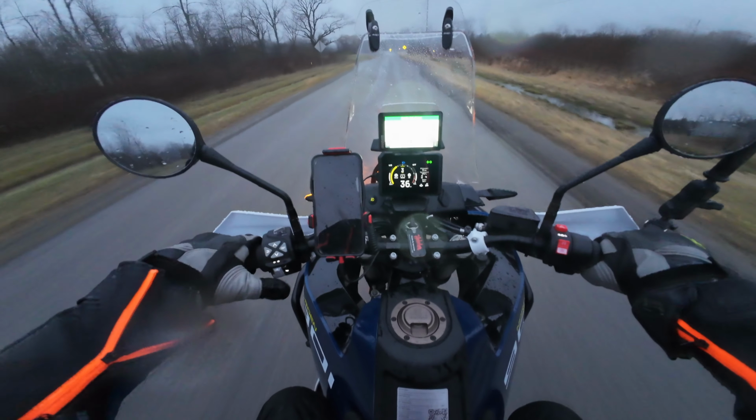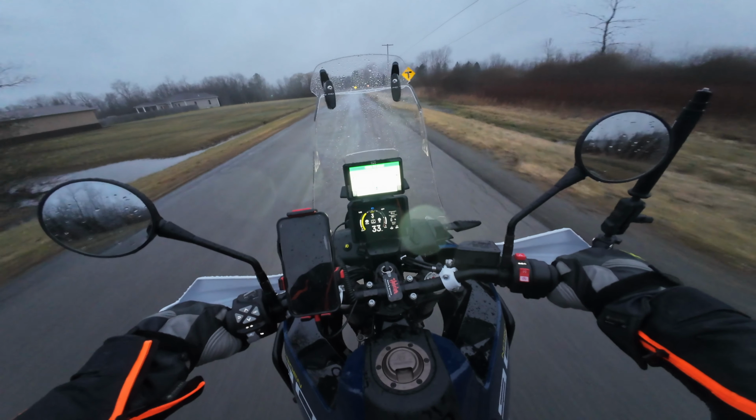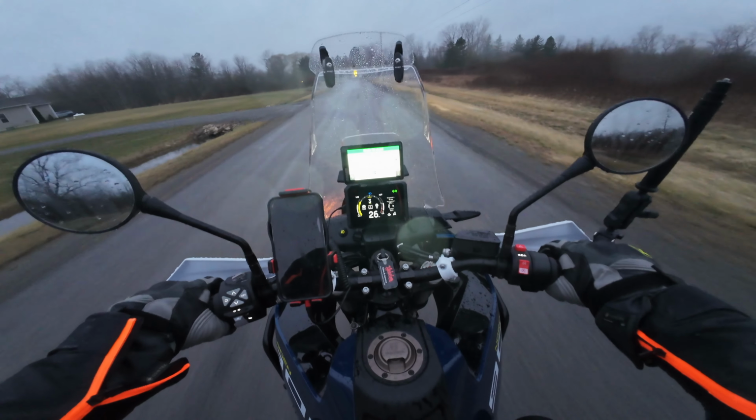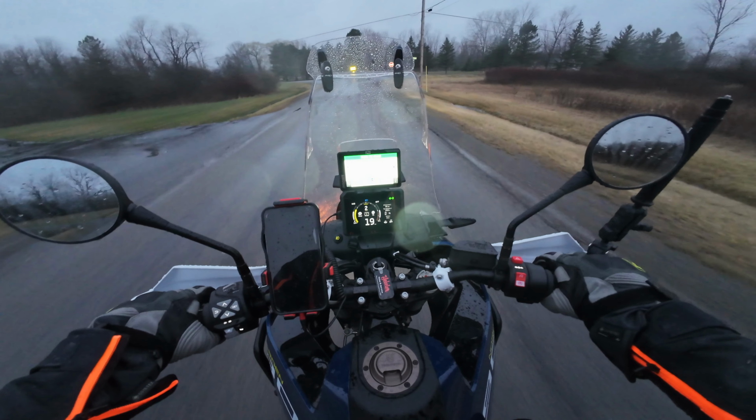Casting a great amount of light. See the turn signal up front. Maybe I should just let the camera run until I get home, huh? She is not in rain mode.